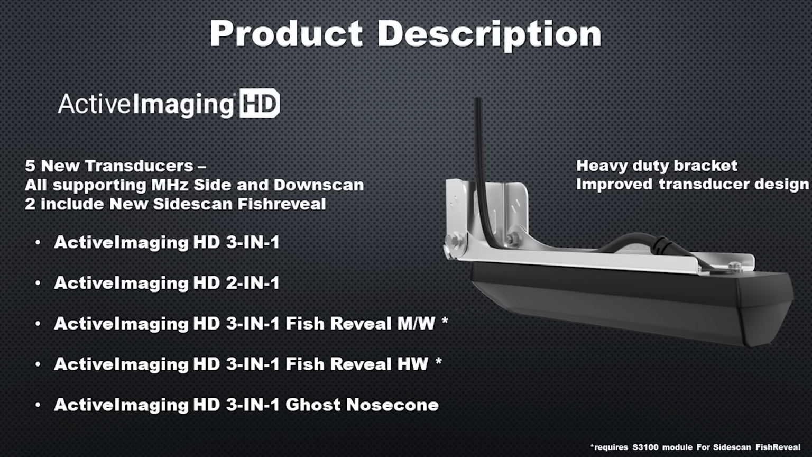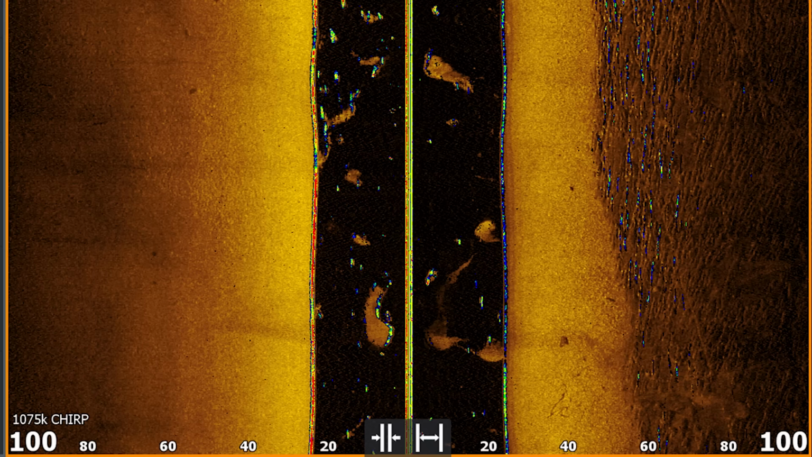The two I skipped over there are the ActiveImaging HD 3-in-1 with FishReveal. There's the medium wide and high wide. So if you're a Great Lakes or saltwater fisherman, you'd want to choose the medium wide. If you're an inland fisherman, bass or walleye, probably you're going to want to choose the high wide. But the feature in there is the FishReveal. So what is that? That's actually taking the sonar arches that we see and placing them on the side scan.